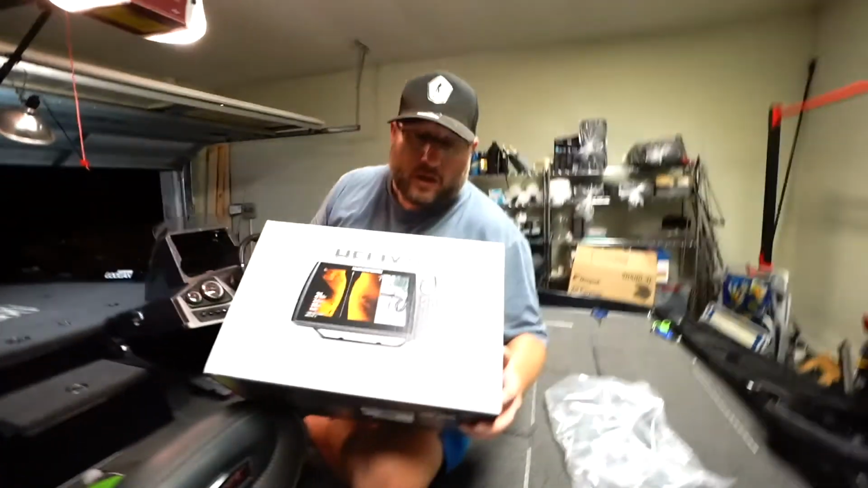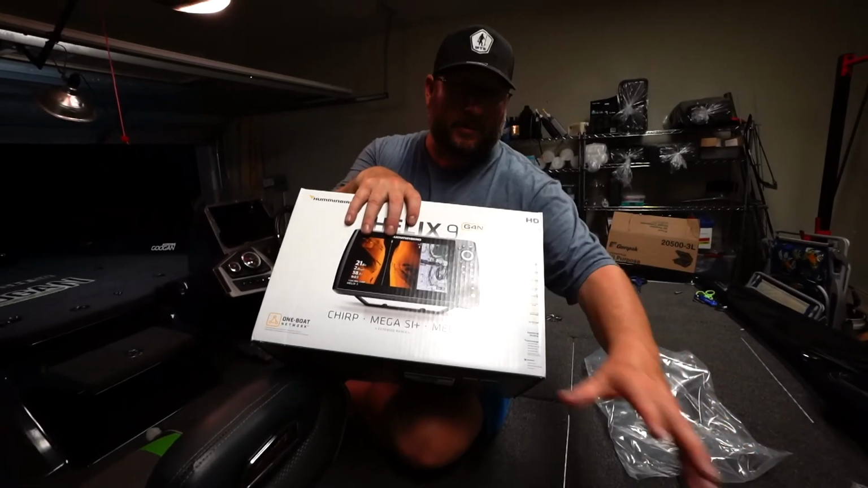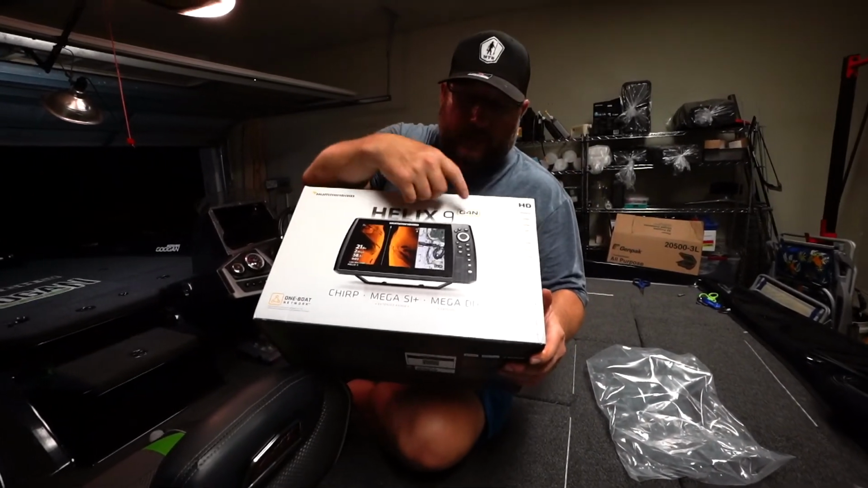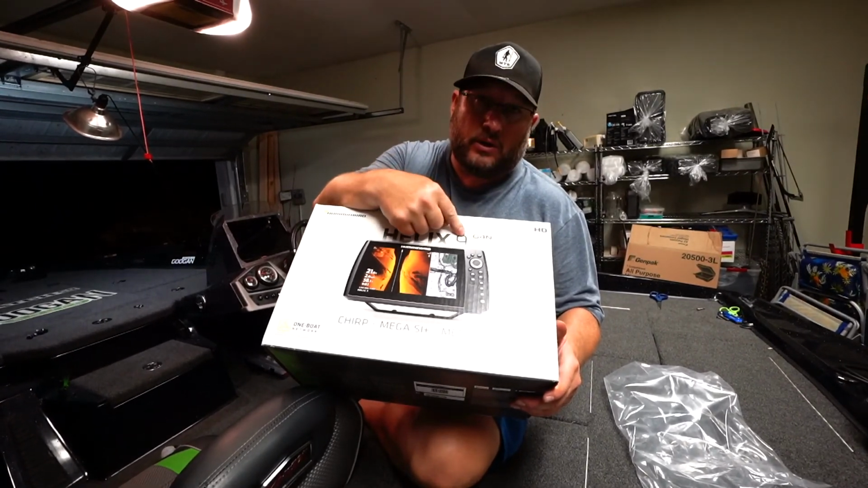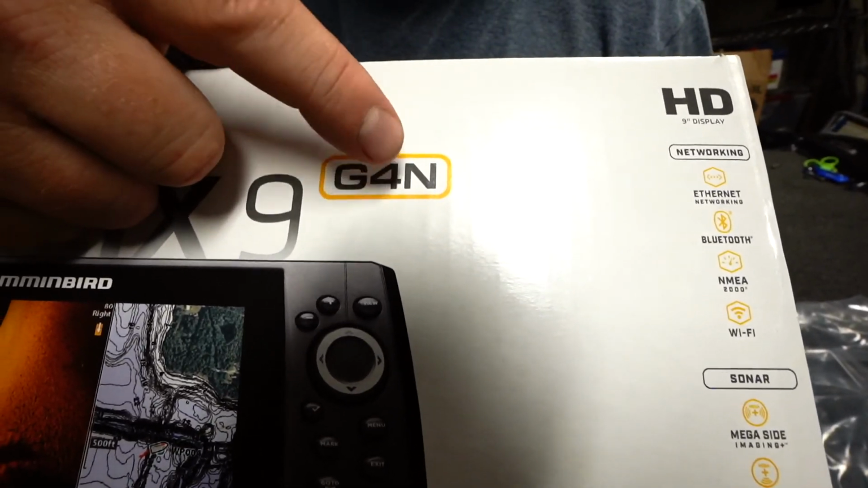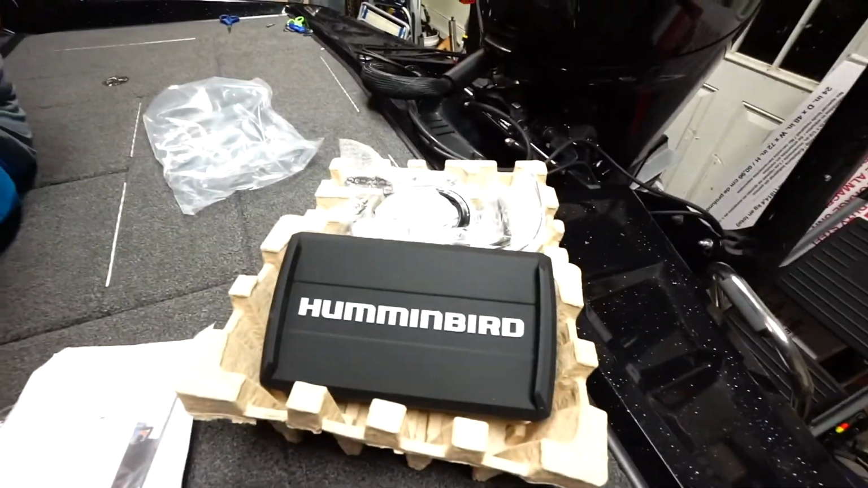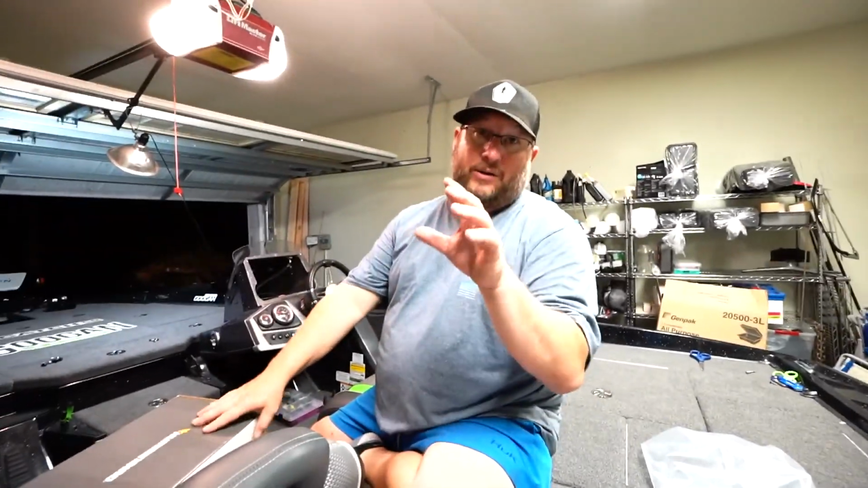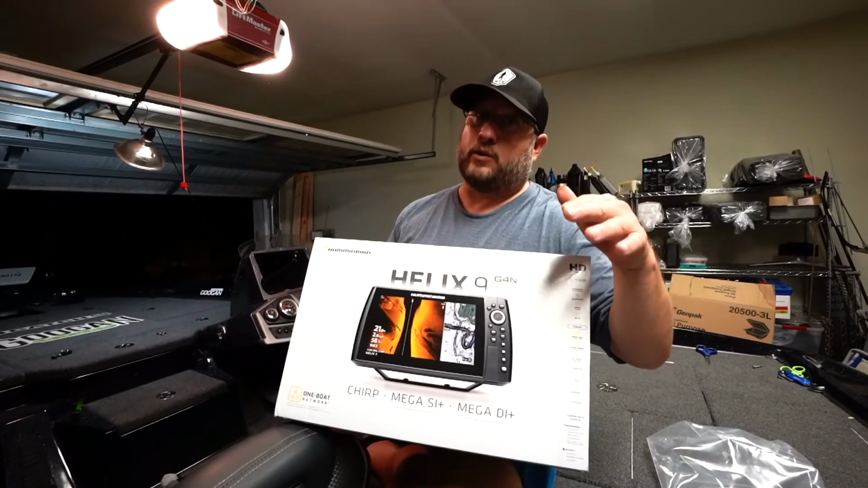And if you want to move over to Humminbird units and network them, it's important that you make sure that the N is next to the generation, because the N actually signifies network compatible. I found out very quickly that Humminbird is quite different when it comes to networking.